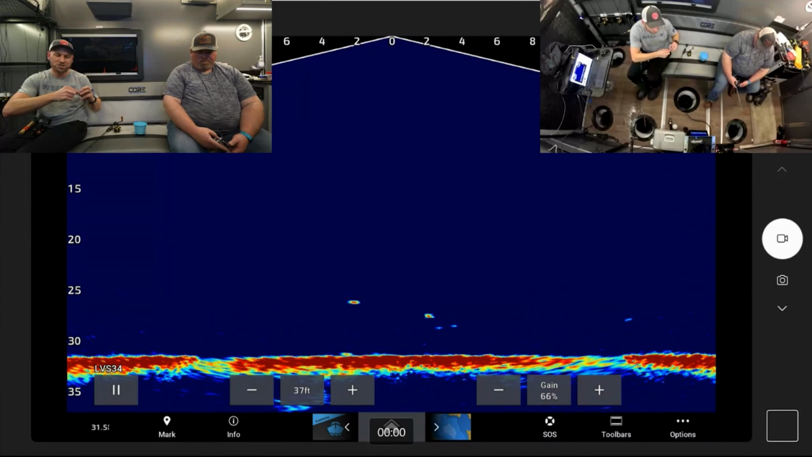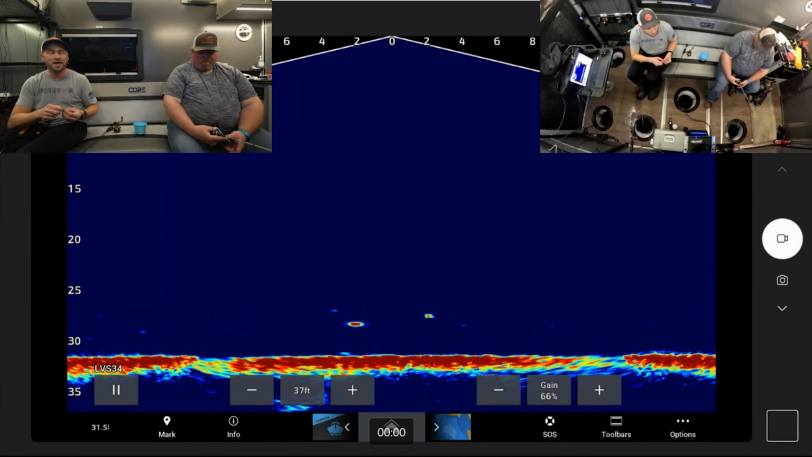If you want HDMI out, you have to do either the 84 or 8600 from Garmin, the GPS map. So that would be your answer.